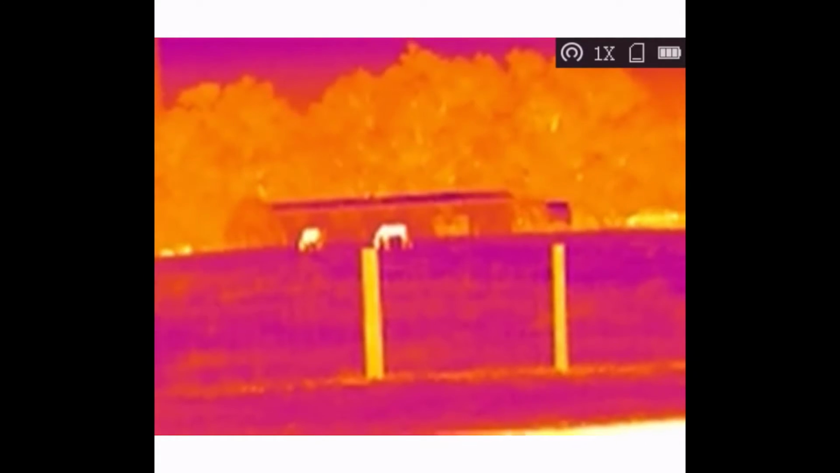And then after I go through the color palettes here, then I'm gonna go to the right, and I'm gonna go down, and it'll be about 200 yards. But you can definitely ID those horses right there with this unit. That's the Fusion color again. That's the Red Hot. You can see that the Super Hot stuff glows red.